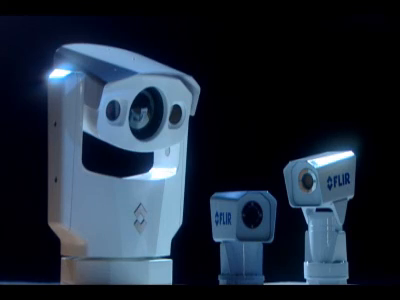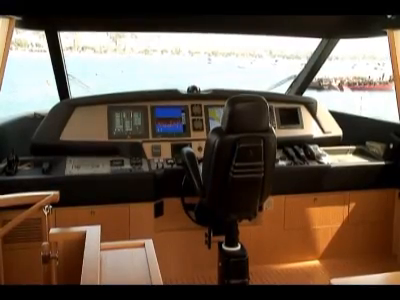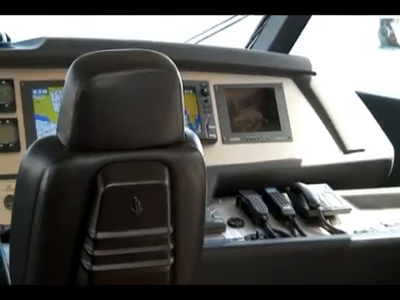All FLIR Systems thermal imagers are very easy to install on board ship. They can be connected to practically any multifunction display that accepts composite video. No operator training is needed.